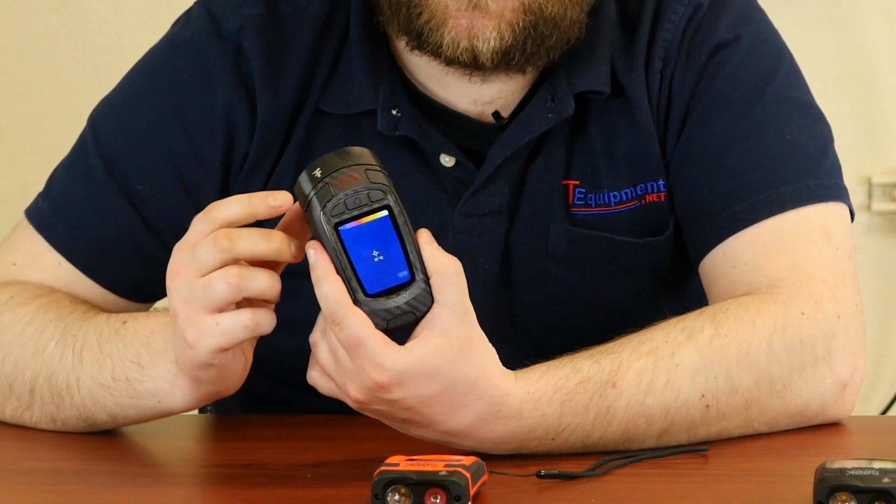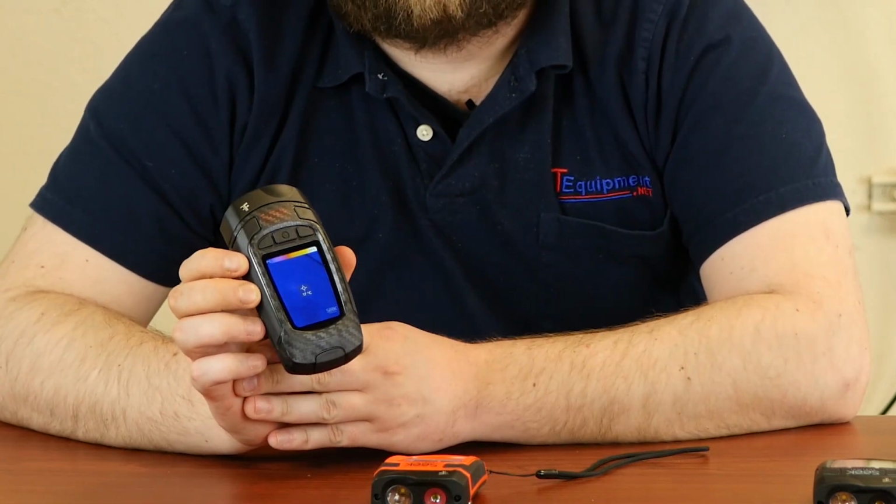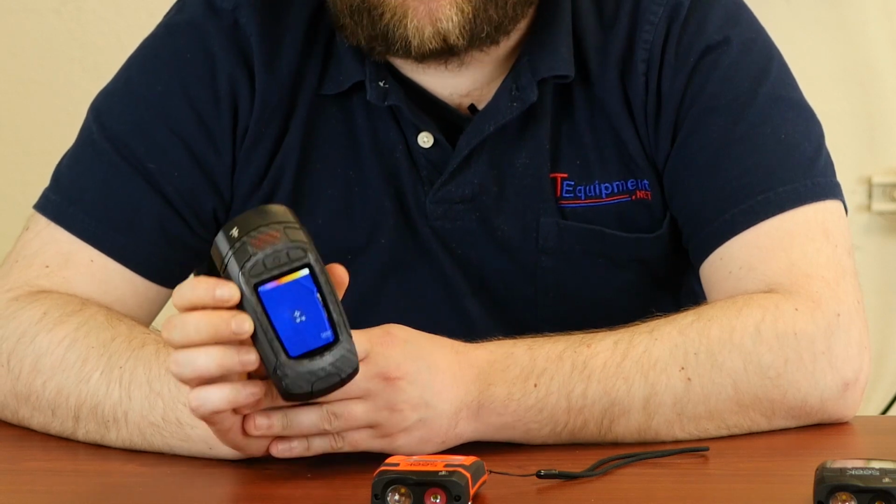Here, in our carbon fiber body, with the FF for fast frame, as you can tell, is the Seek Thermal Reveal Pro. Now the Pro is going to have a much bigger sensor and a few more on-camera temperature modes than any of the other models. This model is also significantly more expensive, whereas the Reveals are around $400 with some variations. The Reveal Pro is $699.